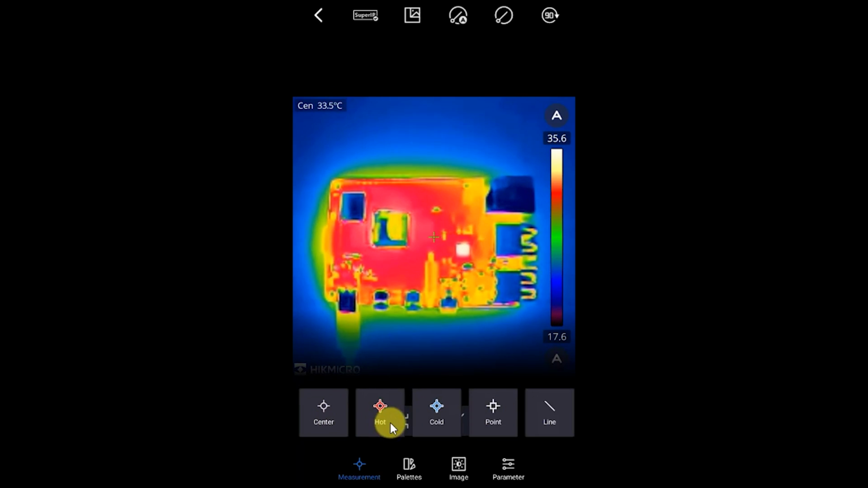I can then ask it to tell me which is the hottest point on the image, and you can see there it's found this little integrated circuit down here, and it's measuring that at about 36 degrees centigrade, and that's the hottest point on our image. We can then, of course, find the coldest point on our image, and it's finding it over here on one of the metal connectors.